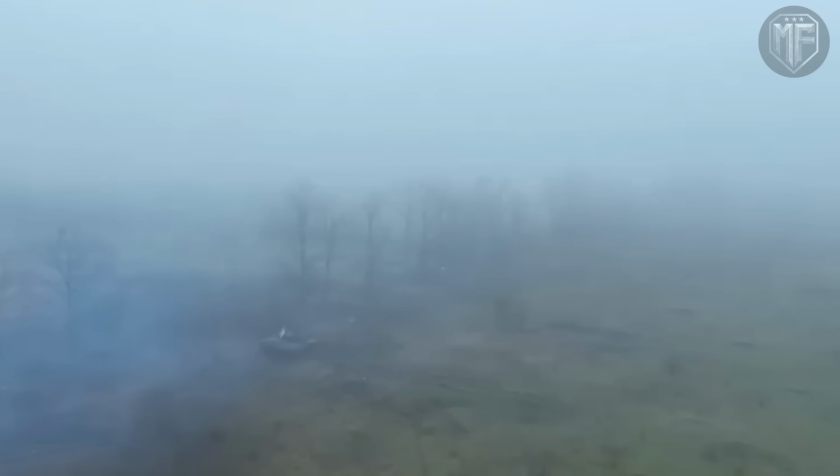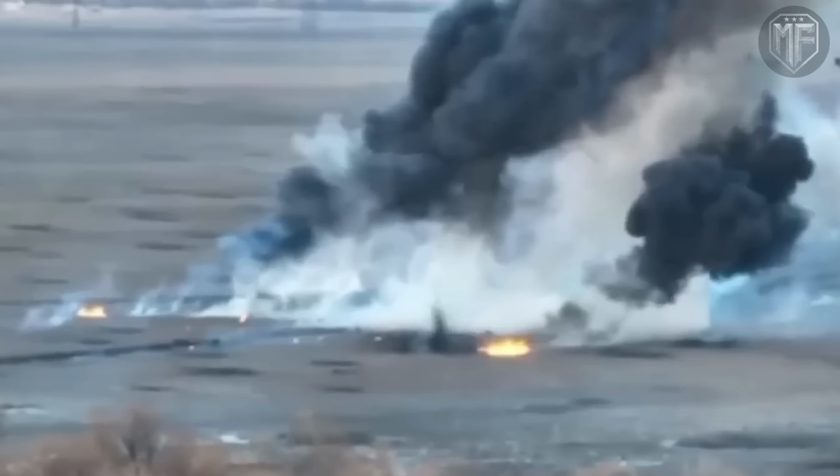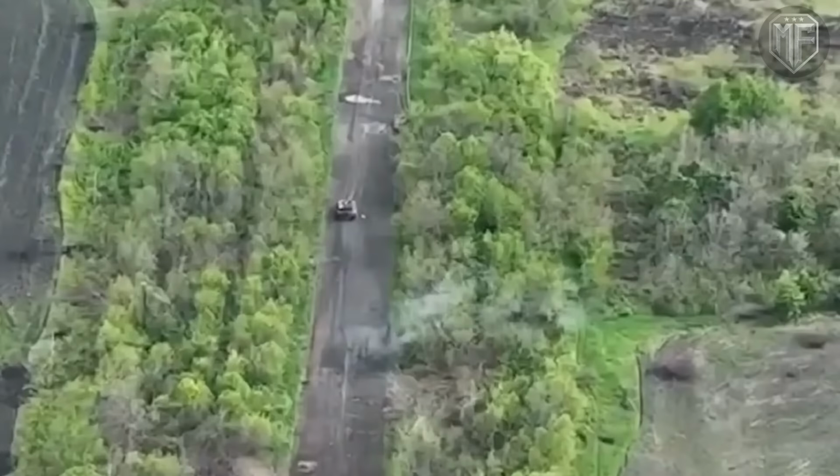If terrain and obstacles prevent abrupt turns, the advancing group becomes a constrained target whose projected path can be calculated seconds in advance. Repeated attempts to press forward often produce similar outcomes, since the same corridors remain under watch and the same limitations apply to each new push. Over time, this transforms Lyman into an attrition zone where the approach itself becomes the primary battleground rather than a brief prelude to close combat.